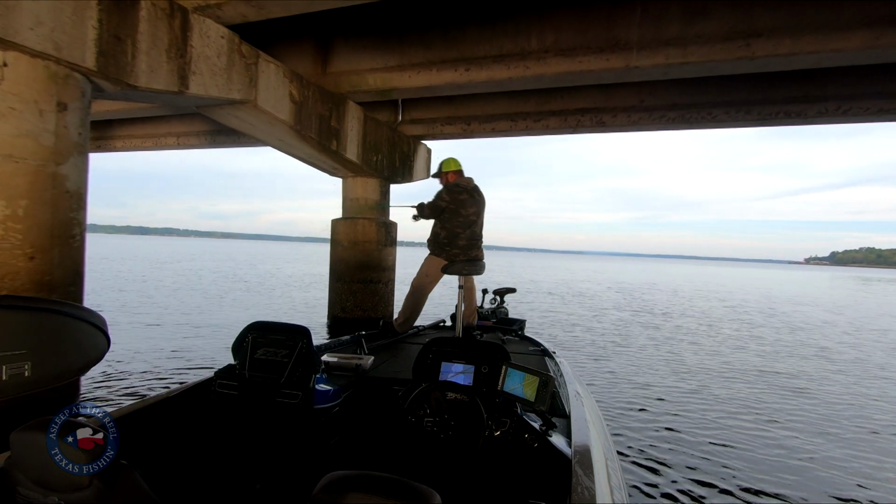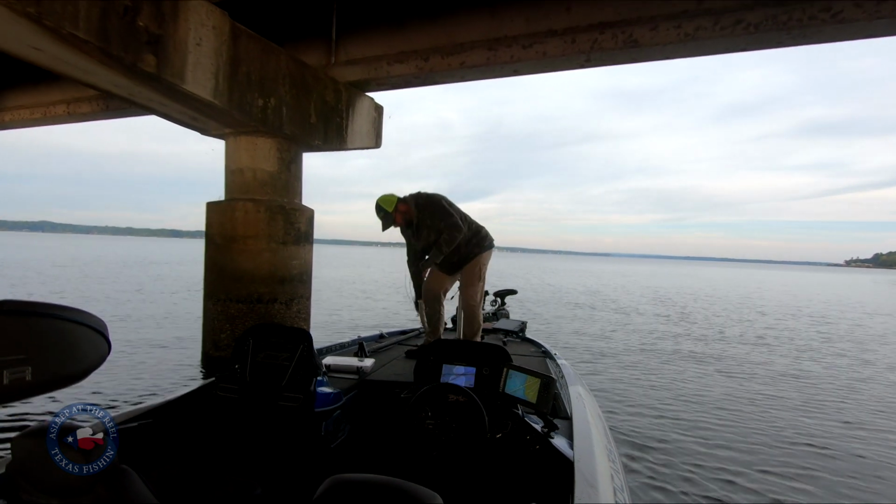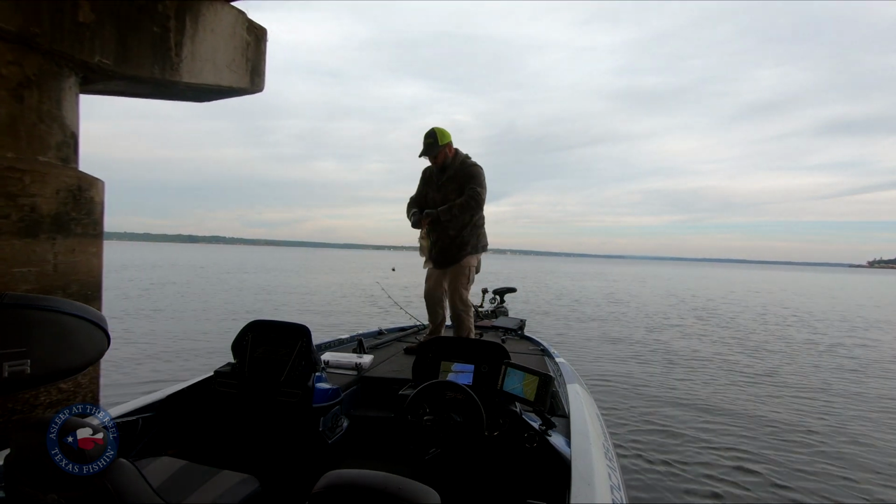So what I'm doing here, if I catch a fish, I'll make another pass around that. I don't know how many passes I've made, but I think about 4 passes through here. I just kept going around these posts.